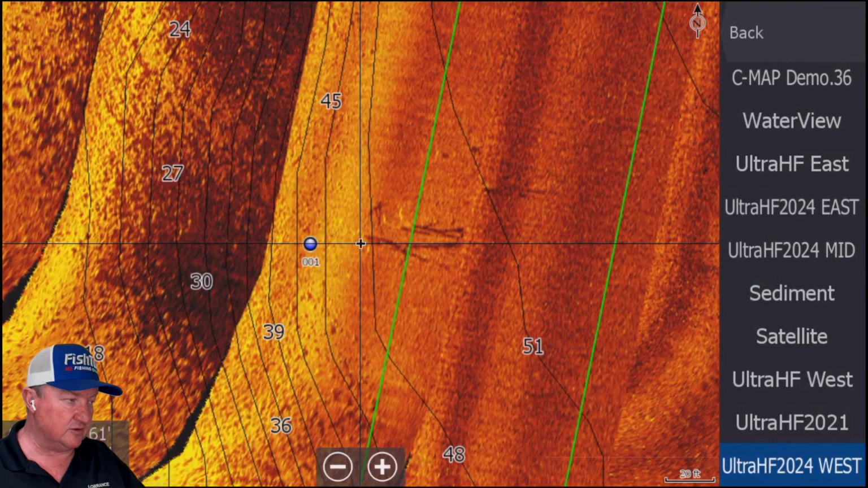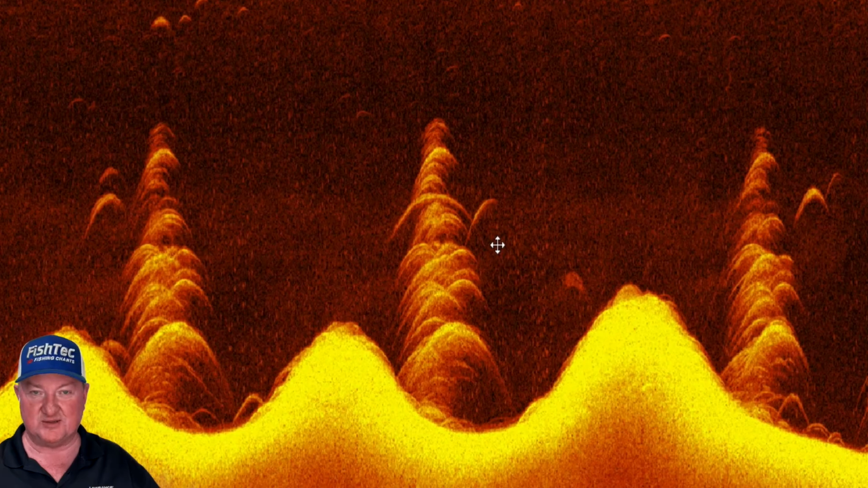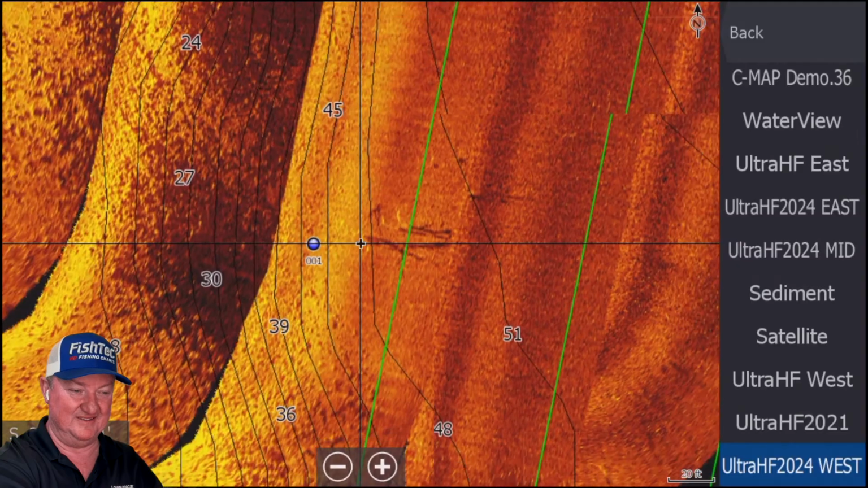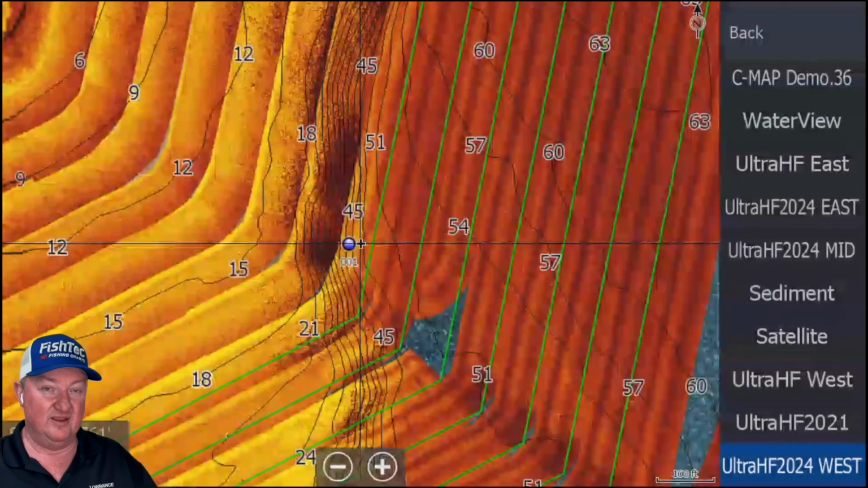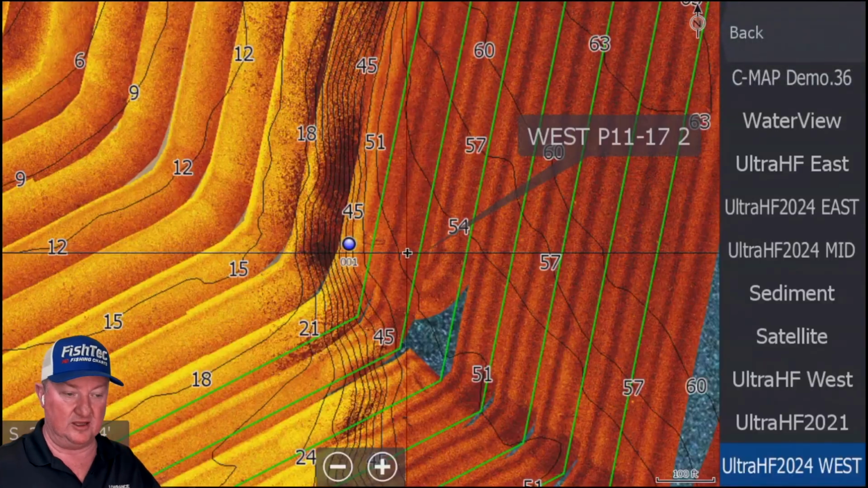And if we look at this really nice crisp 2D sonar screenshot here, it gives you a pretty good idea of what those two fish did. Whether they're bass or not, let me tell you, if you approach the spot and anchor lock here,